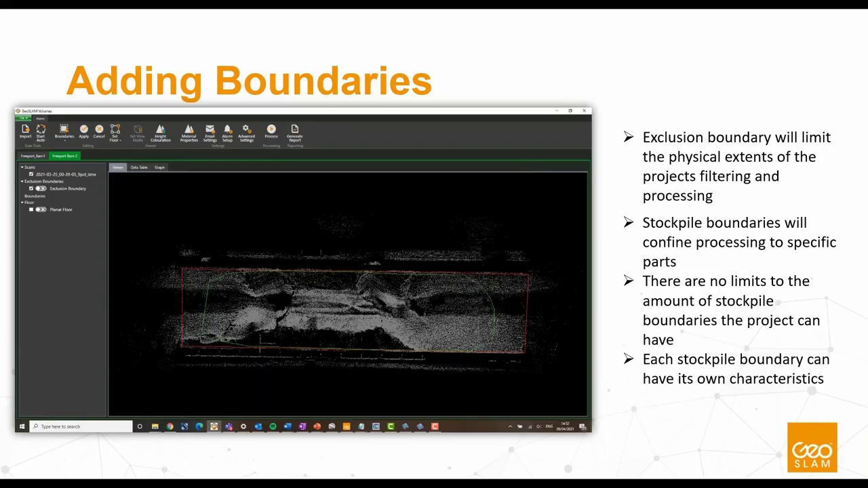As I said, as soon as the first scan is brought in, we can then set up these boundaries. As soon as they're set up, the next week where you do the scan, it'll just come on top. It'll automatically process it using these same boundaries.